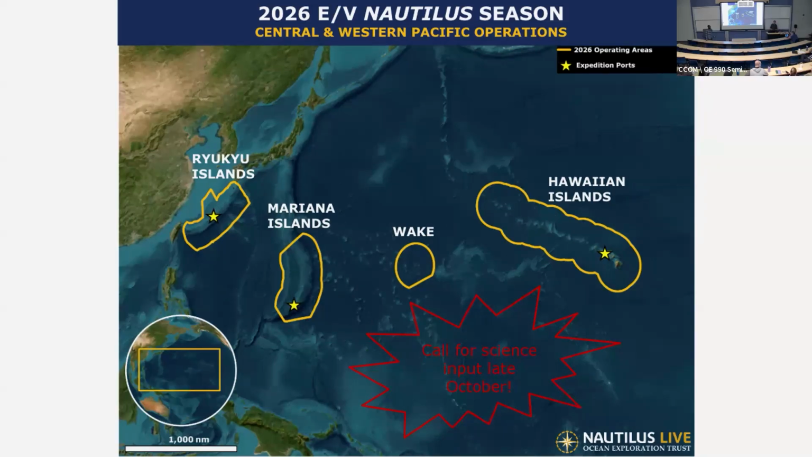I was also wondering, was the Nautilus originally designed to be a research vessel, or what was it built for? No, it wasn't. It was probably from 1960, an Eastern German spy vessel. That's fun. Alexander von Humboldt. So it's definitely been heavily reconfigured.